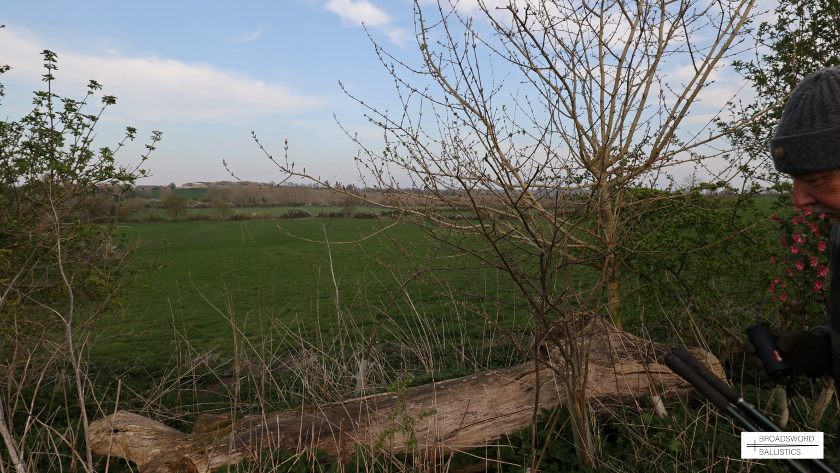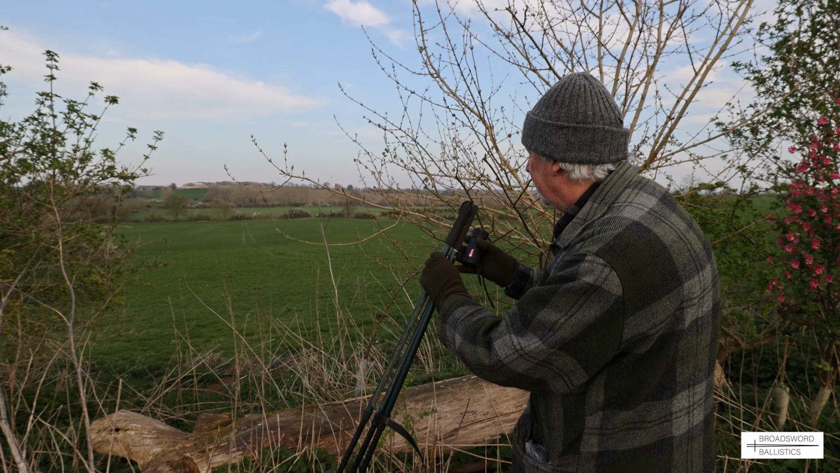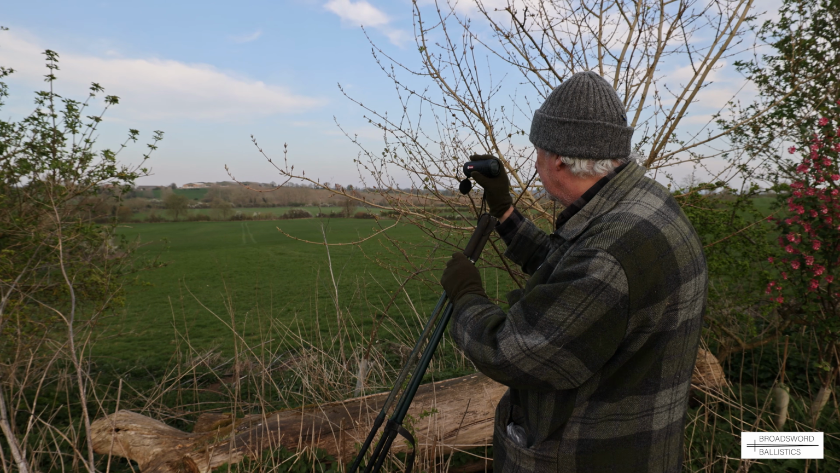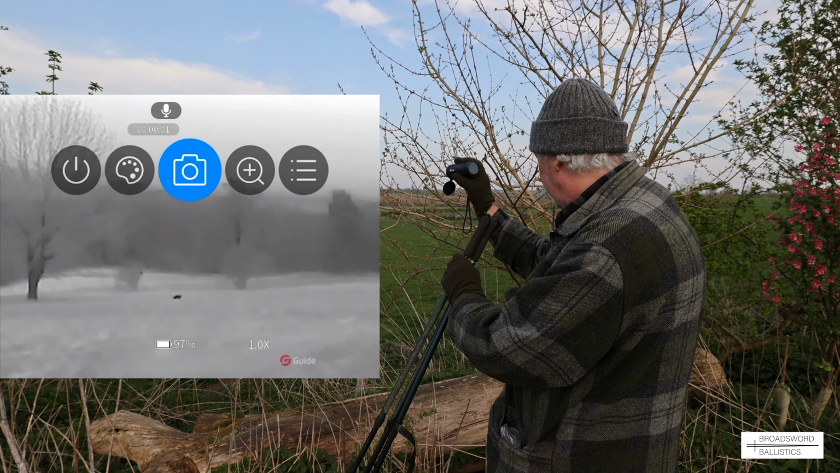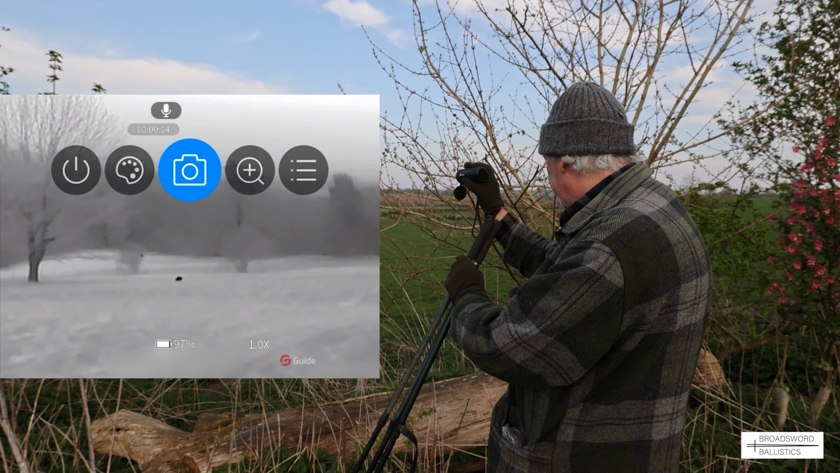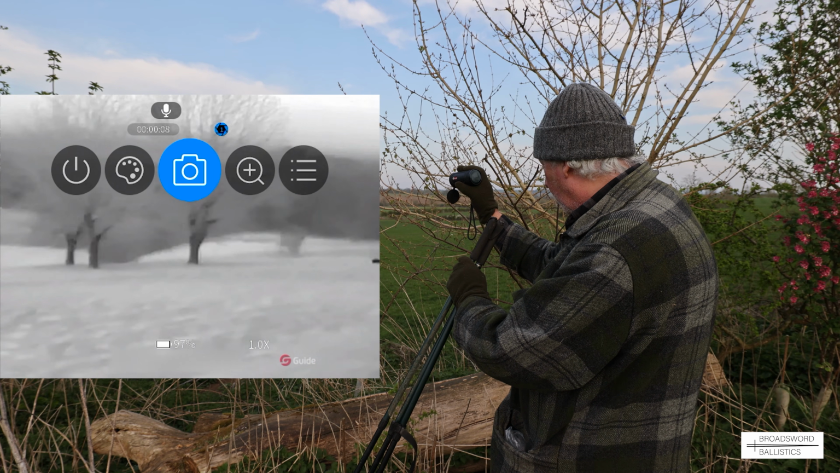Right, we're just going to come to the edge of this field now. I'm just going to get the old Guide up. Oh yeah, look, I've got it on black hot, and instantly I can see there's a fox in the field in front of me at 150 yards. And that's really good clarity. It's only on 1 pound, it's incredible.